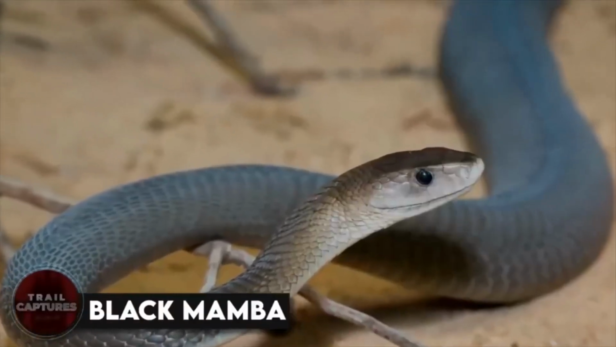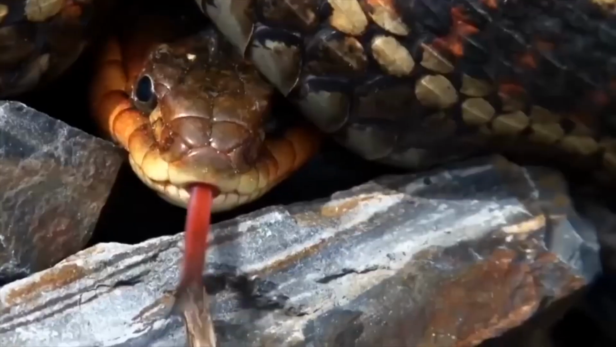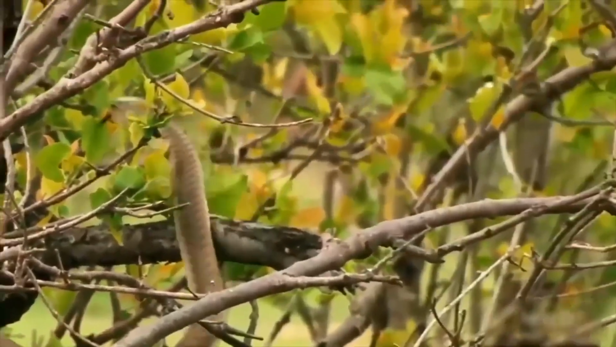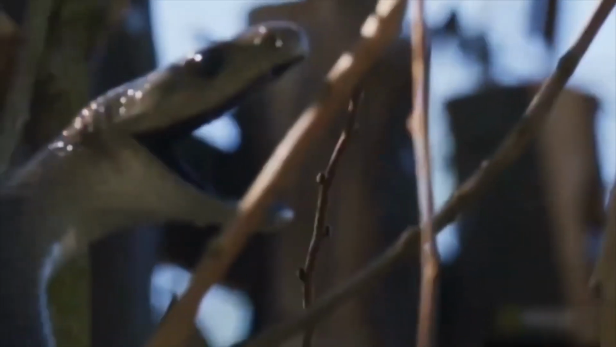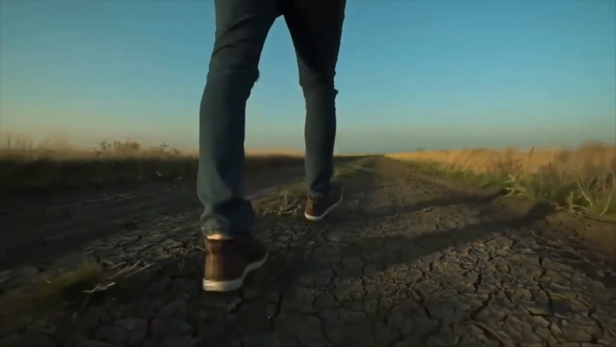Black Mamba. Get ready to meet the Usain Bolt of the snake world, the Black Mamba. This slithery speedster is the fastest snake in the world, and with a name like Mamba, you know it's not something to mess with. So if you ever find yourself face to face with a black mamba, just remember to give them their space and back away slowly. Trust me, you don't want to challenge this sprinting serpent to a race.